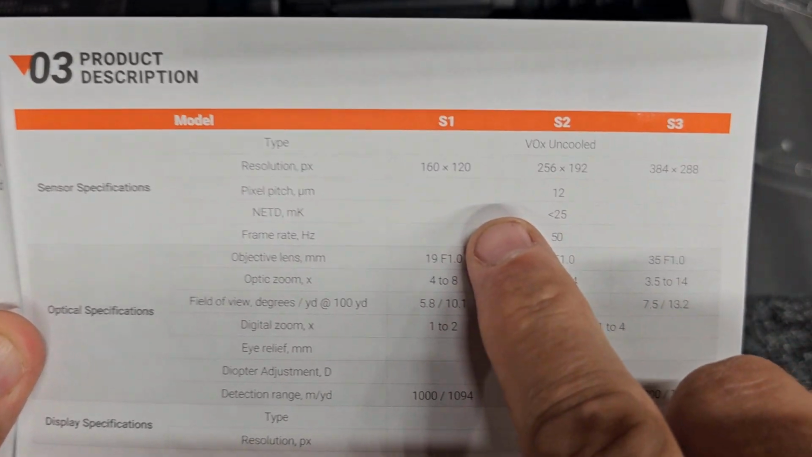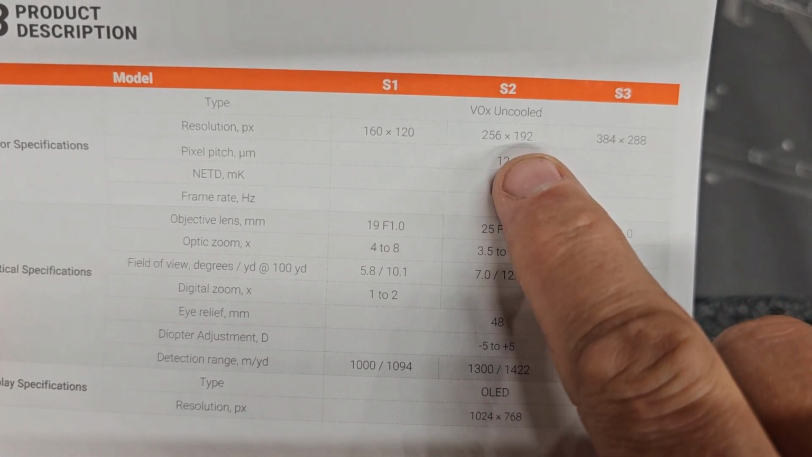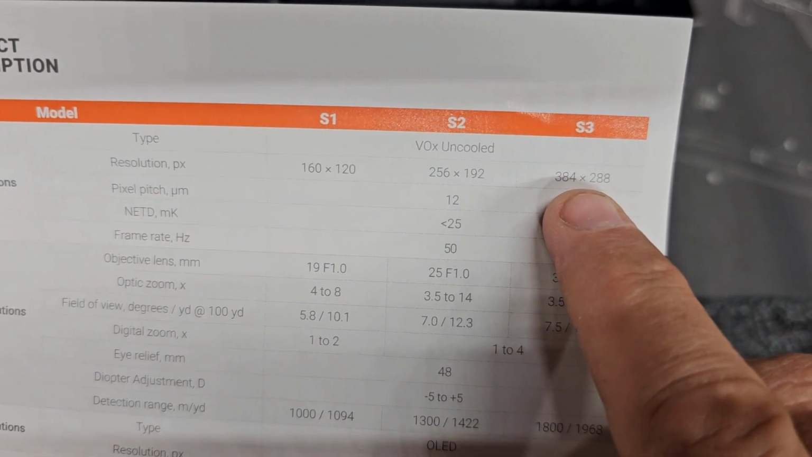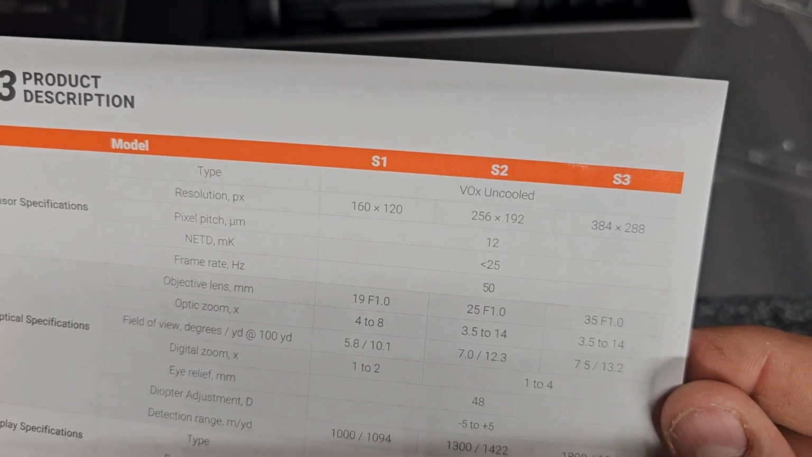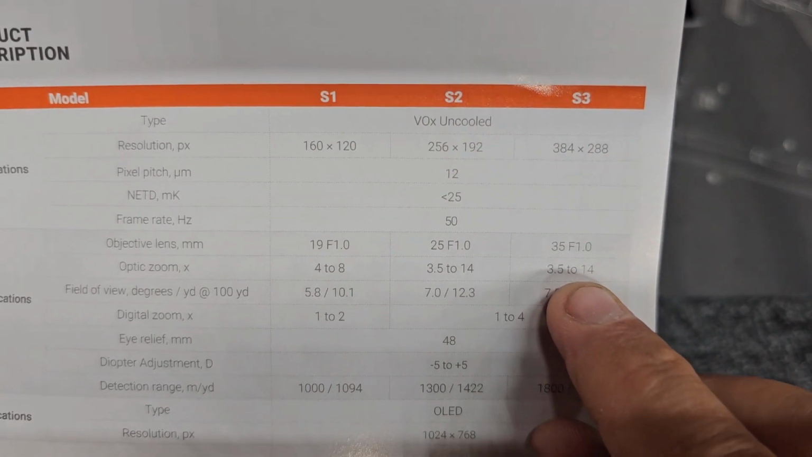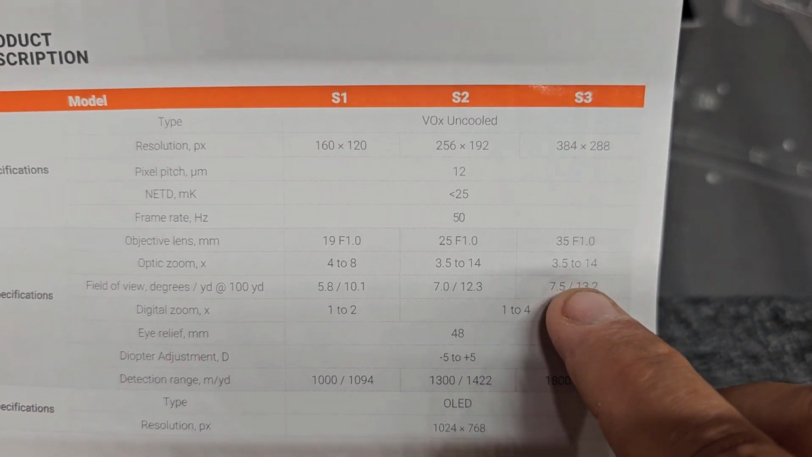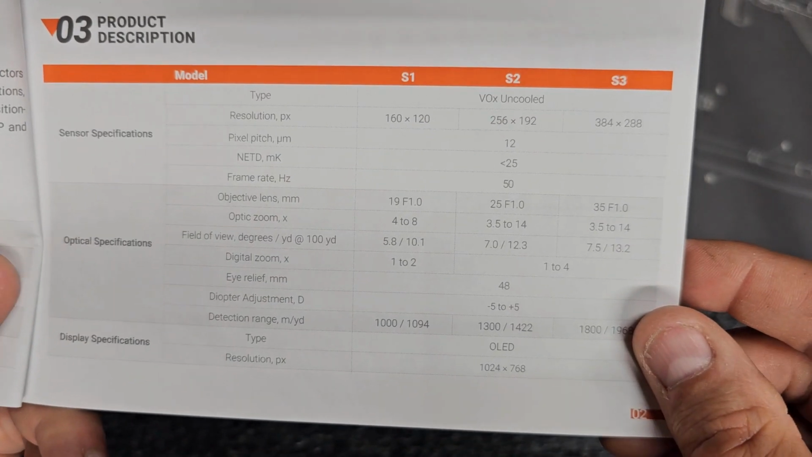Now here is a breakdown of the different models. So they do have an S1, they have an S2, and then this is the S3. So the S3 does show a 384 by 288 resolution on the sensor. So that's pretty good. That's really good. Now, optical zoom, 3.5 to 14. So a fair amount of zoom. Digital zoom is 1 to 4. This does have a base mag of 3.5. So got some really good magnification there.